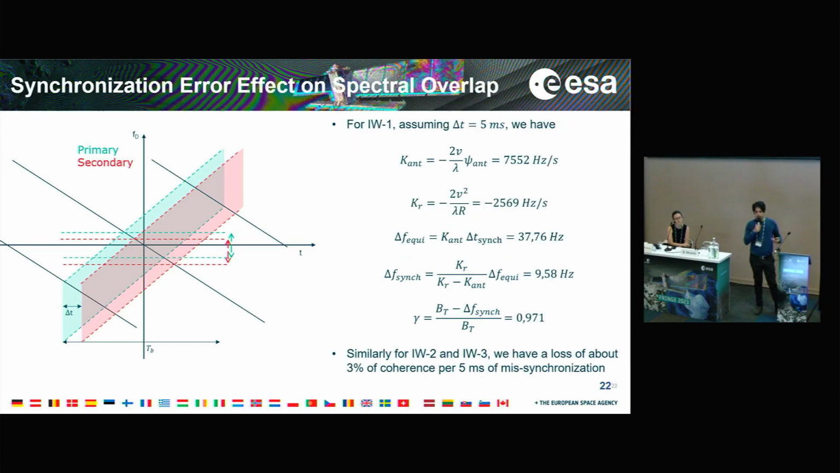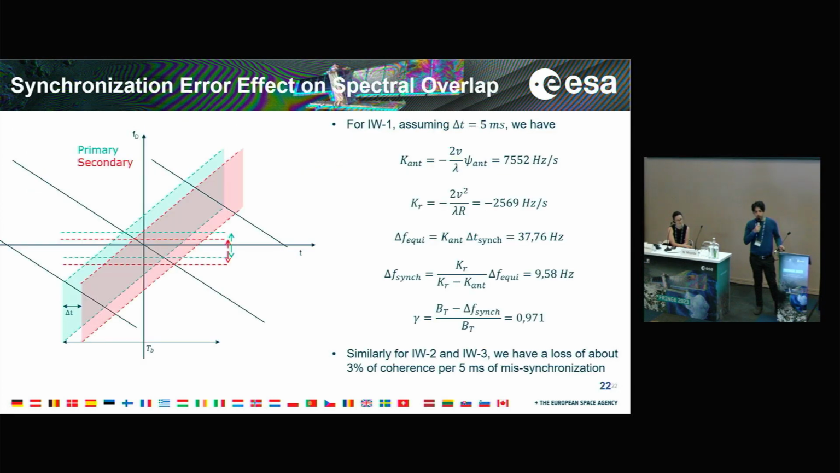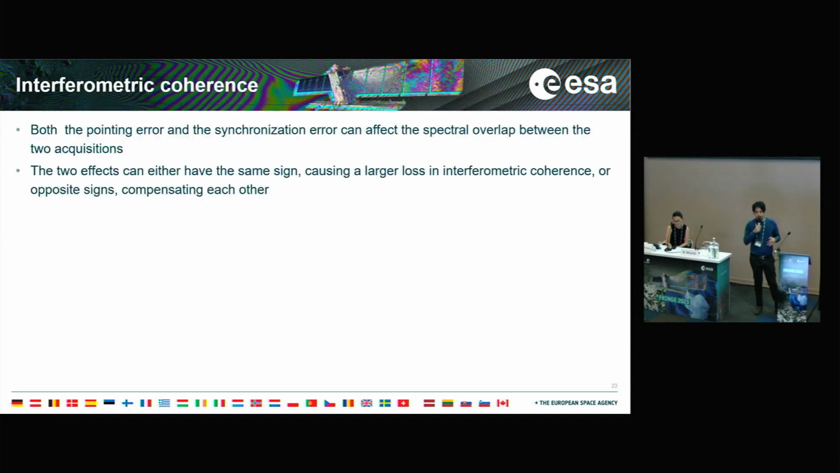This tells us that for each 5 milliseconds of burst synchronization error, we have again, for IW1, 2 and 3, a loss of about 3% of coherence. It's also important to keep in mind that, from the way the two shifts, vertical and horizontal, combine, it is actually possible that these two effects can either combine together, causing a larger coherence loss, or they may compensate each other.